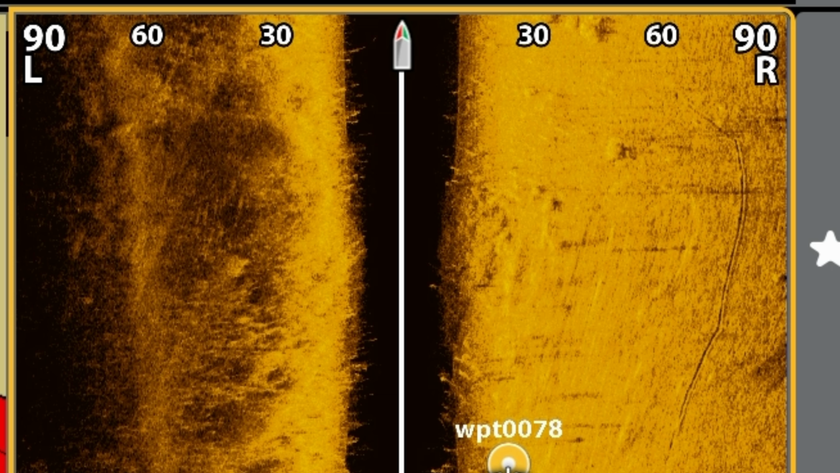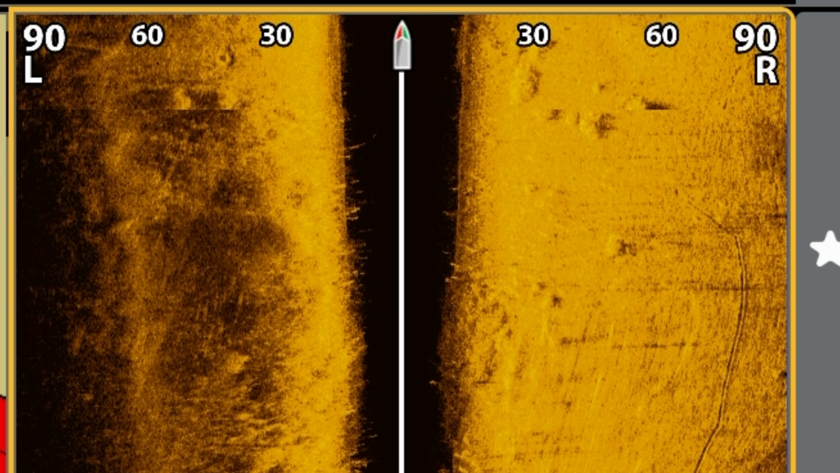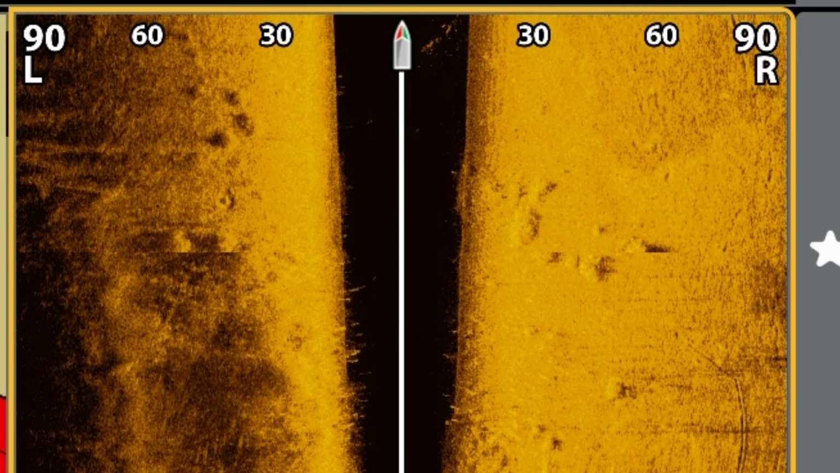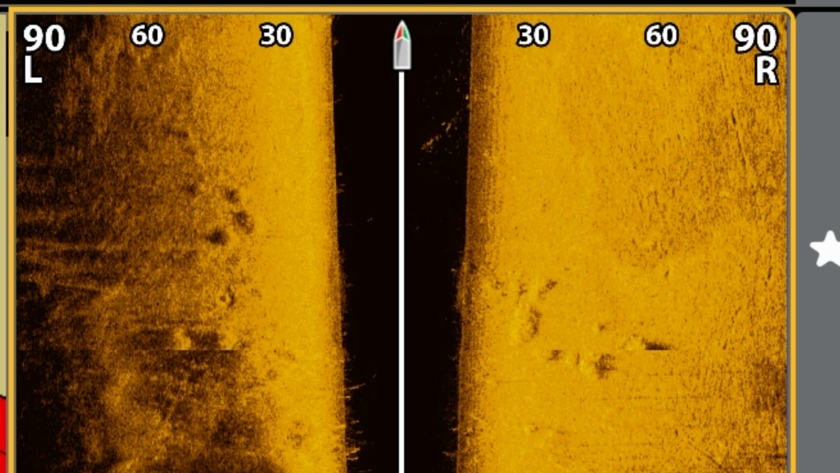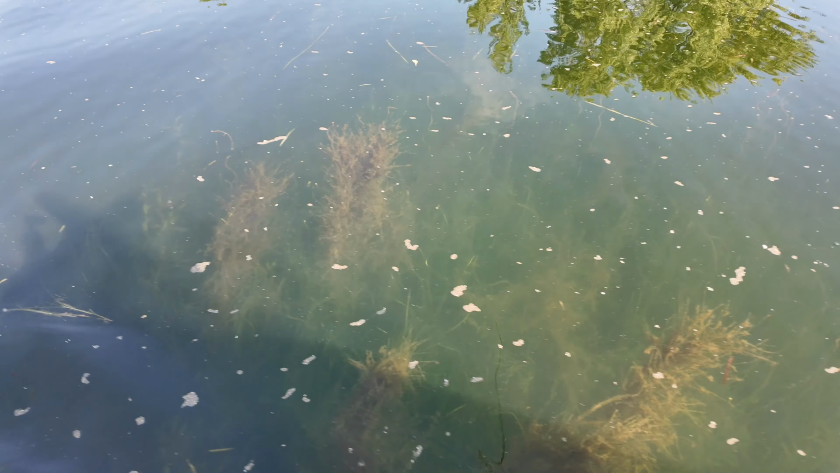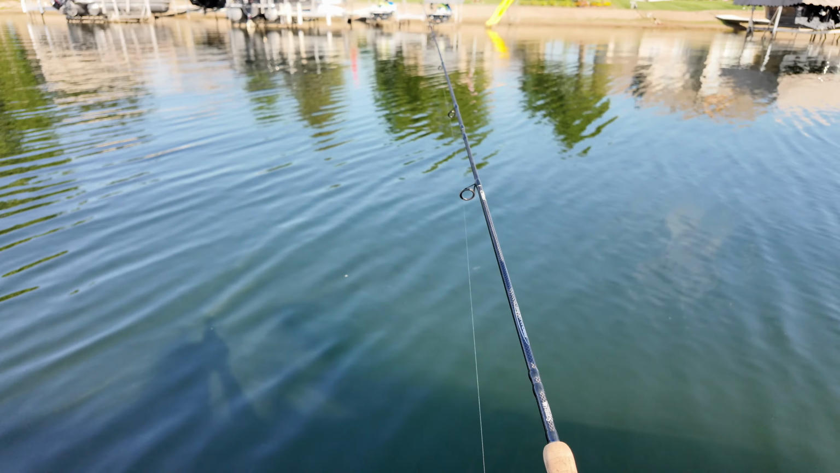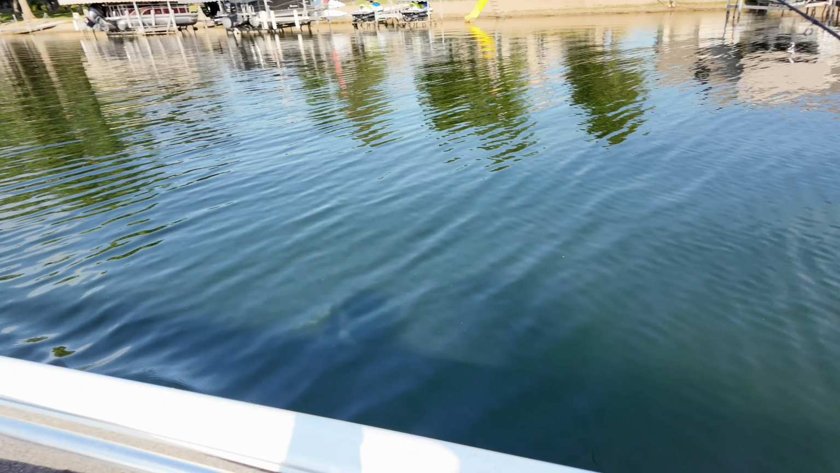Here's what the same hump looks like on side imaging. See these marks? Hard, bright. That's rock, and that's a different structure than this. A weed edge reads softer, fuzzier on the screen. The fish are going to be tucked up right against that green line where the weed stops and the open water starts. On a lake this complex, clear water, deep basin, rock, and weed both present, walleye and smallmouth are going to lean towards that rock. Humps, reefs, and the hard stuff. Pike and largemouth are going to sit in the weed edges. That's the split I'm fishing today, and it's the same split you should be looking for on your own lake.